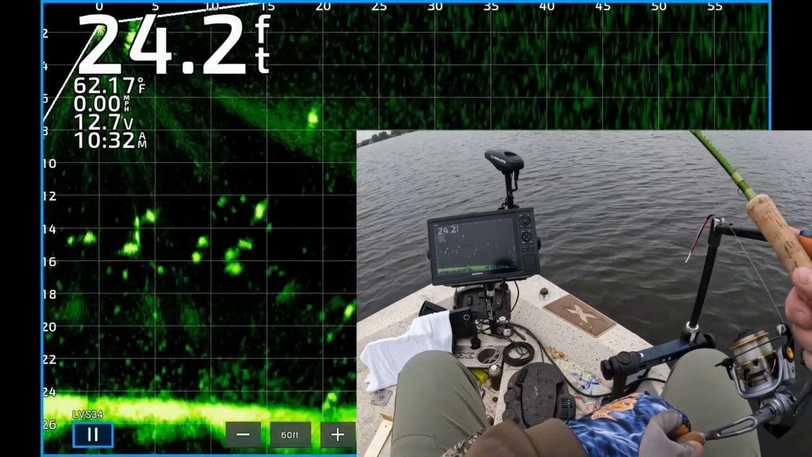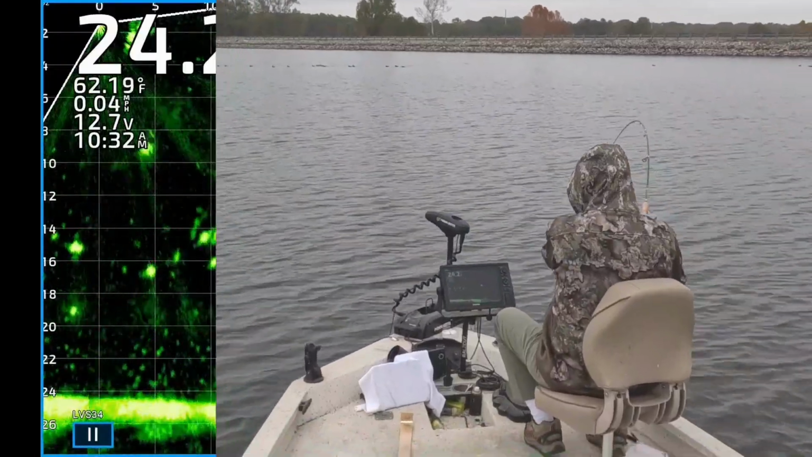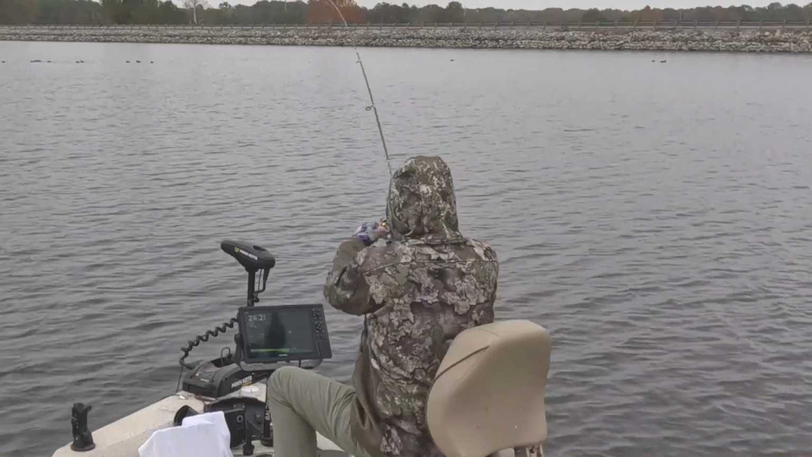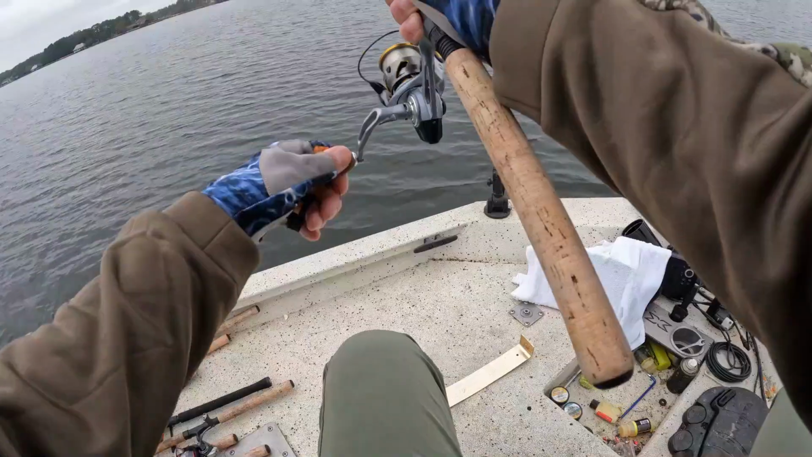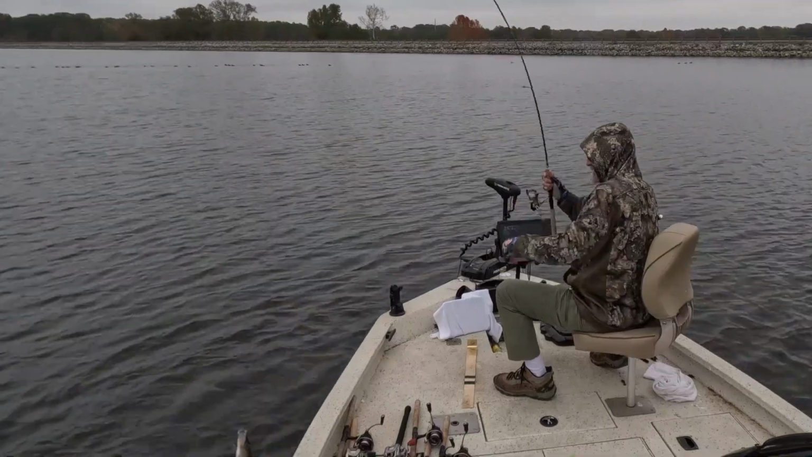This guy. Oh, he ate it right there. Didn't even see it. There's one right under the boat. Yes, on the way to the boat. That's what I'm talking about. I had to leave it sitting right on his nose. Get in the boat.